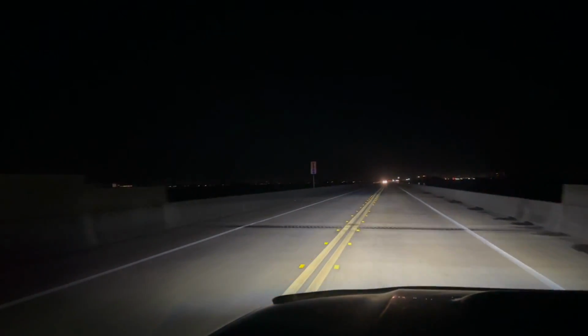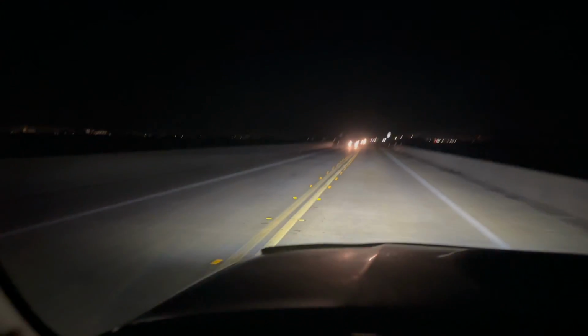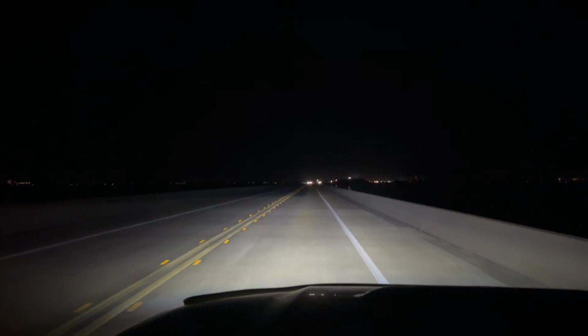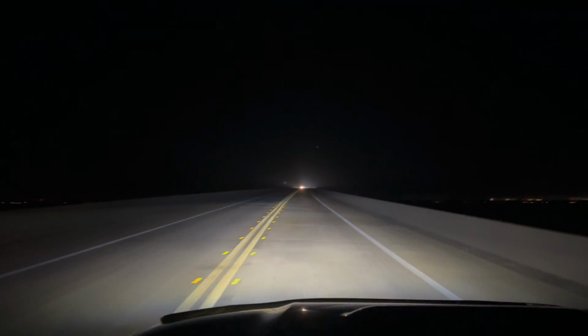Two-lane little bridge right here, and you can see the light, and of course the camera doesn't pick it up the best, but you can see a bunch of light over here, all the light over there, and even down here towards the left-hand side, it is not like a horrible cutoff at all. Super solid. And now with no other car pollution, you guys can see the light.